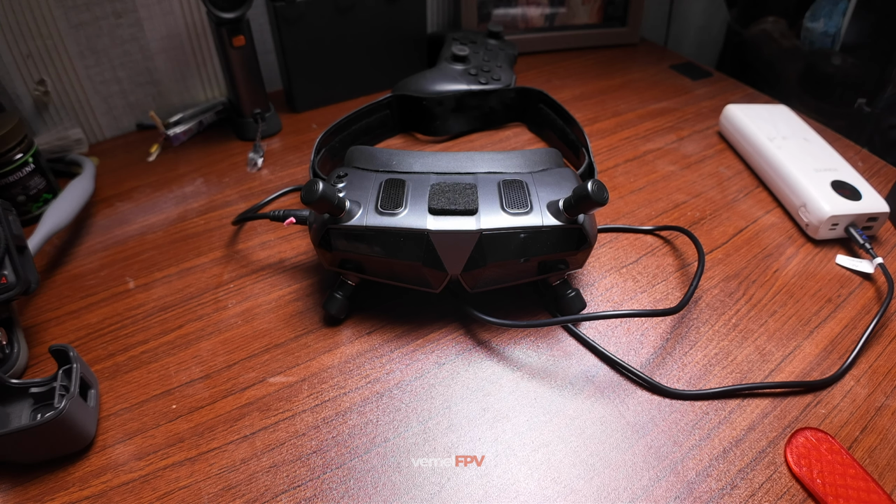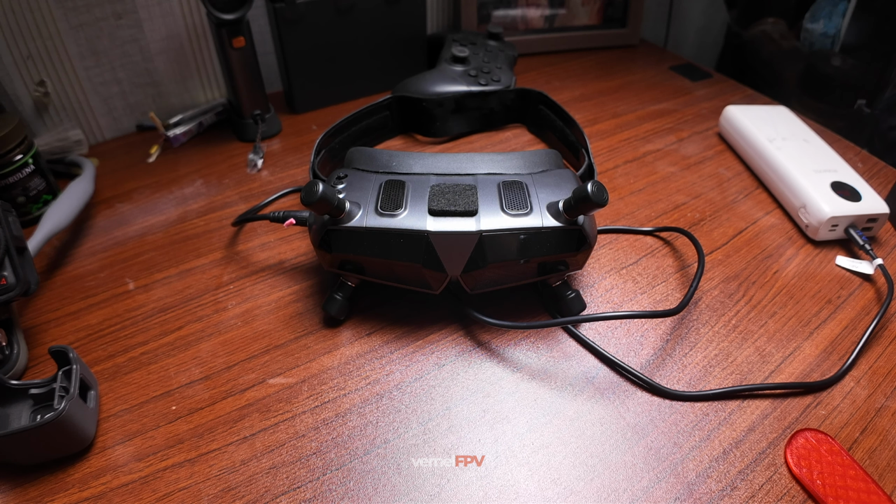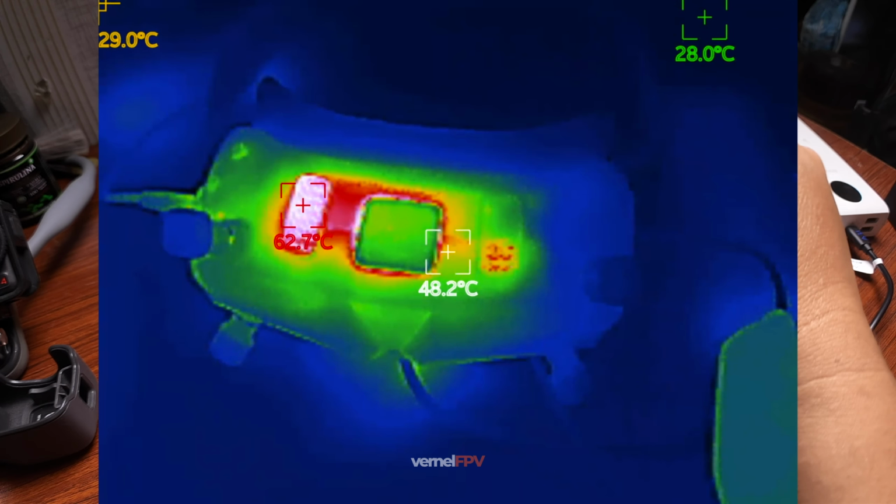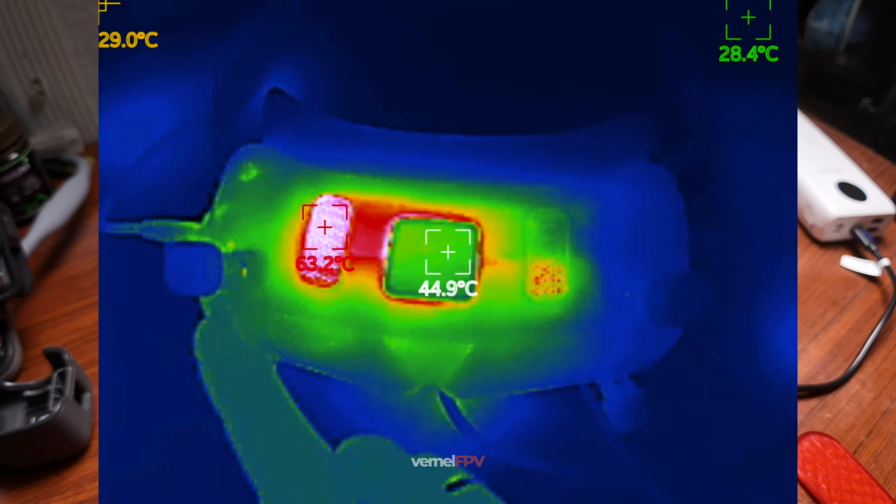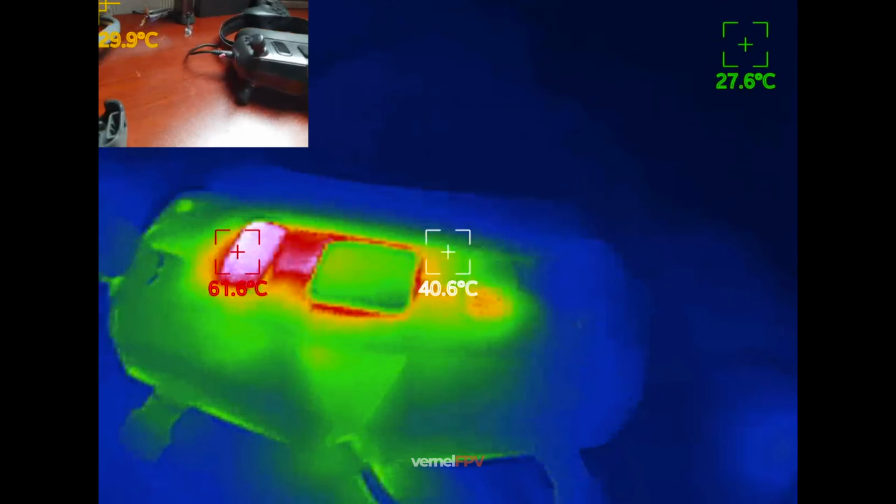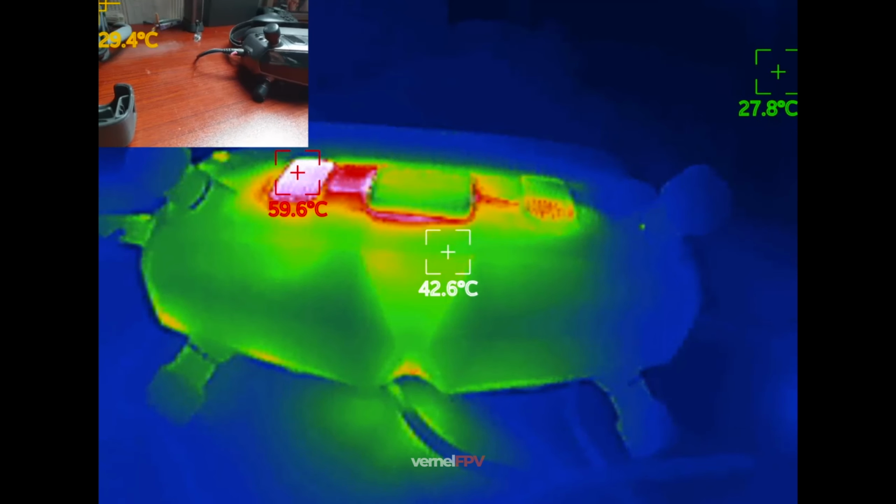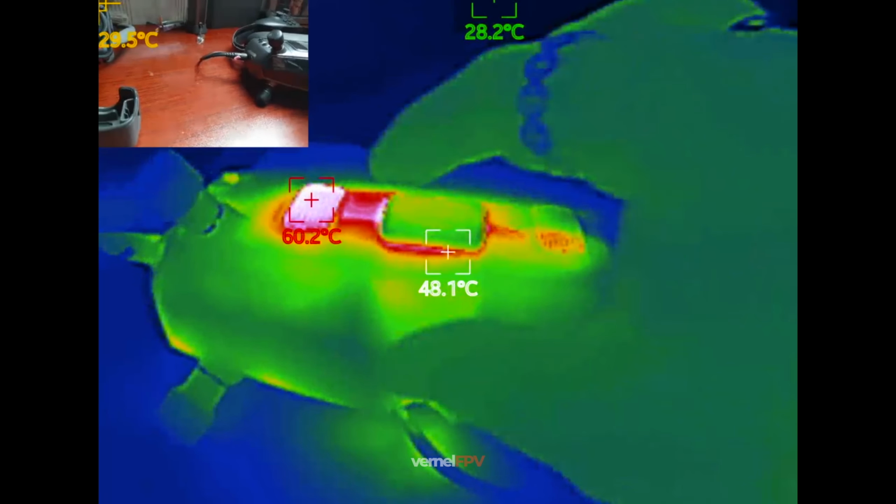Okay, so we have been running the Walksnail Goggles X for almost 15 minutes now. So we want to see how the temperature is. As you can see here, the temperature increased to 63 degrees for this part. Now as we look into the front part, the cold air is being pushed to this part.